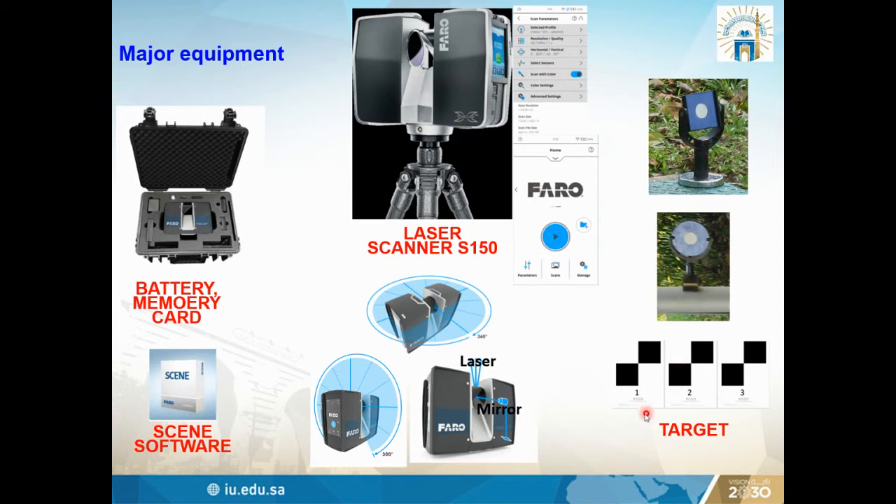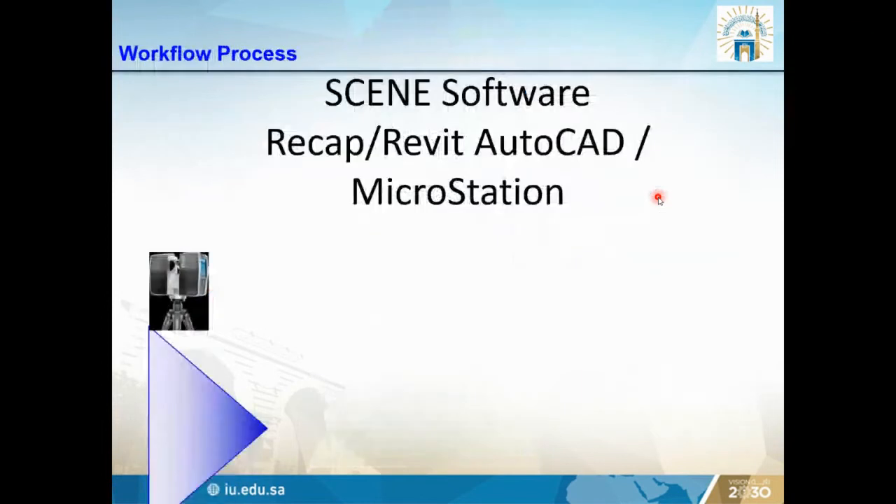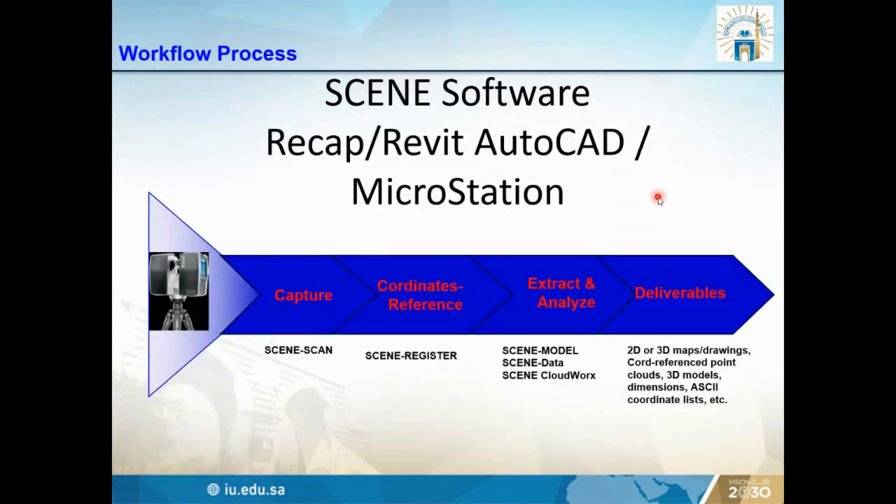And these are the targets, like 1, 2, 3, these are the checkerboard targets. We put 7 or 8 targets on the E2 buildings in front of the engineering college buildings. And then we have the Scene software, which will capture and analyze the data.